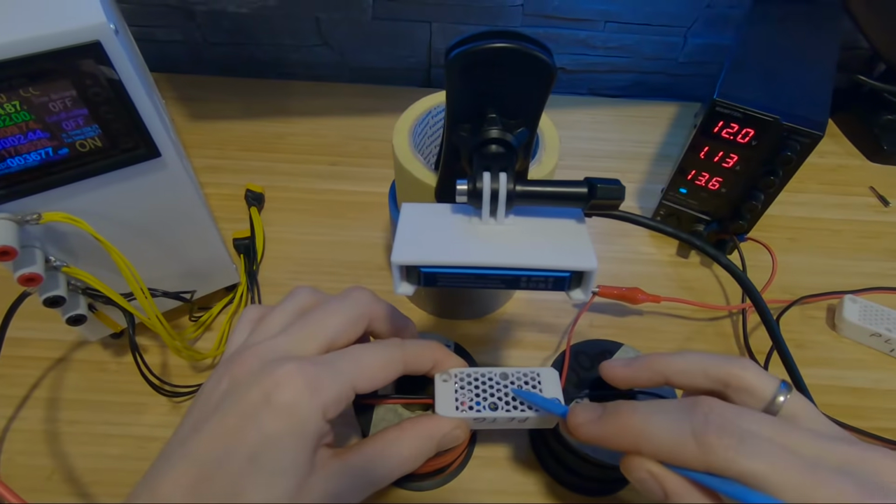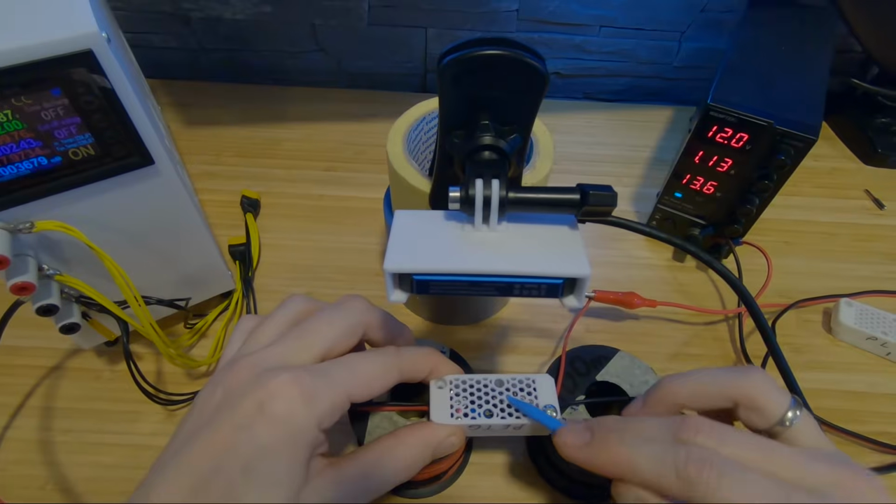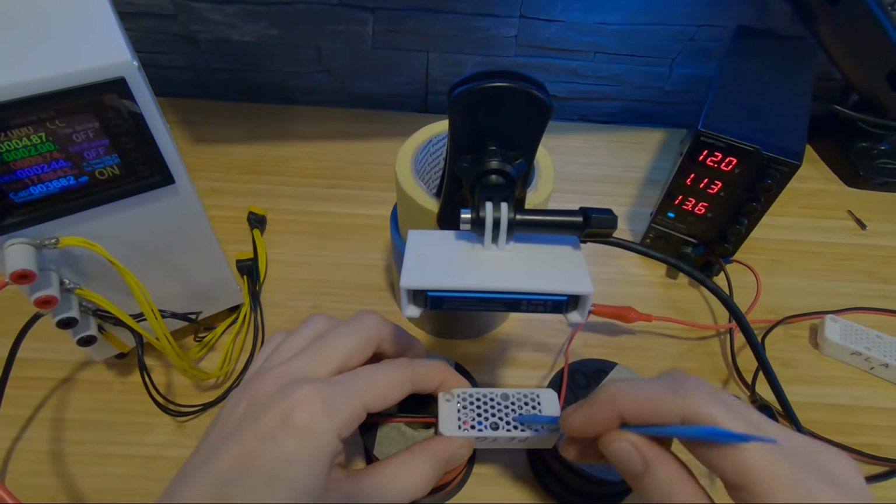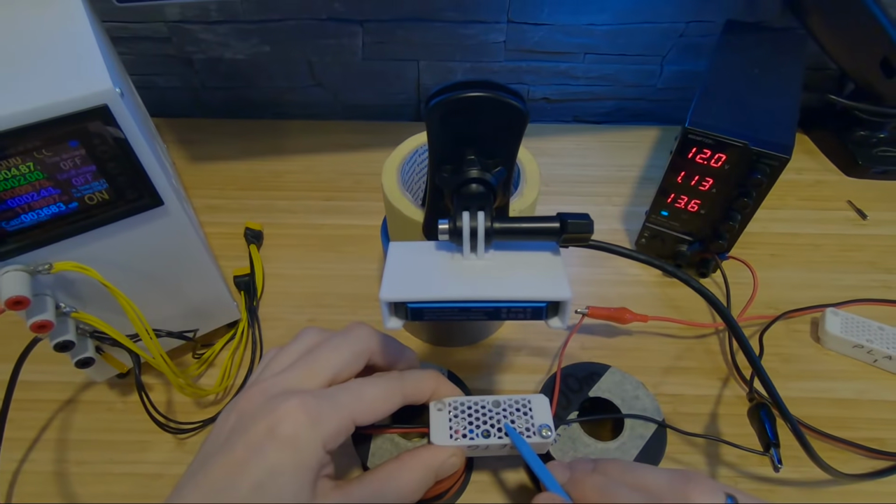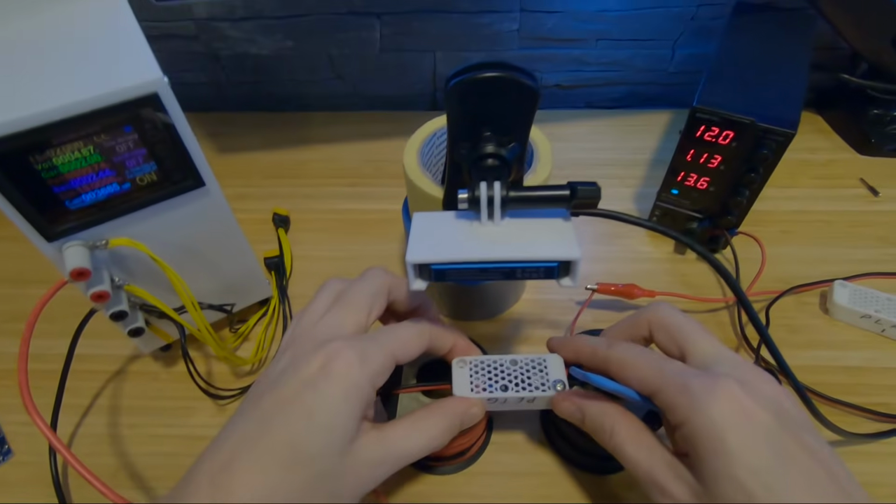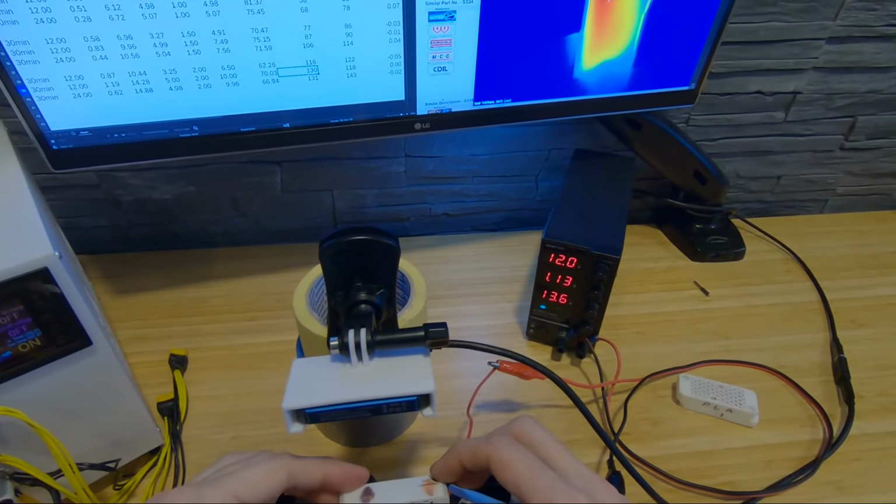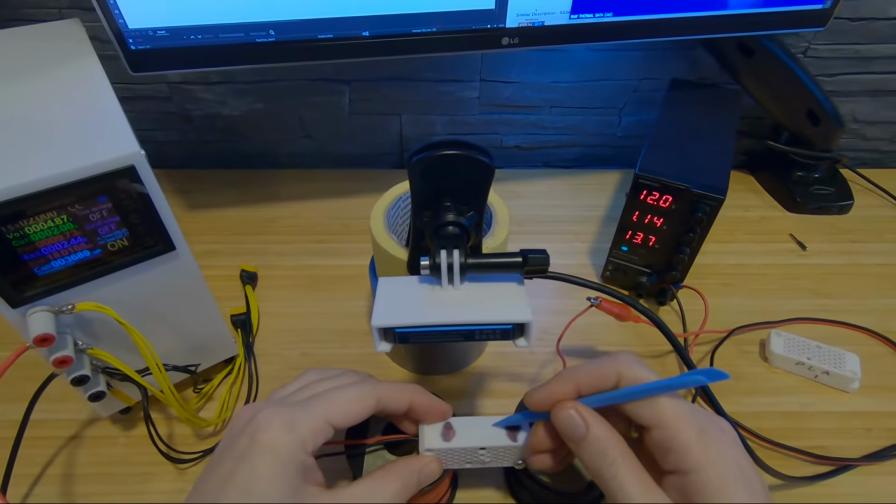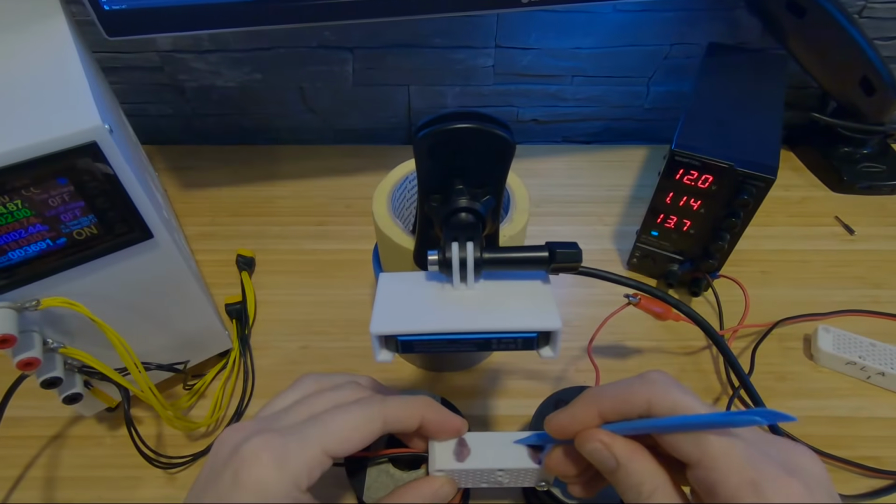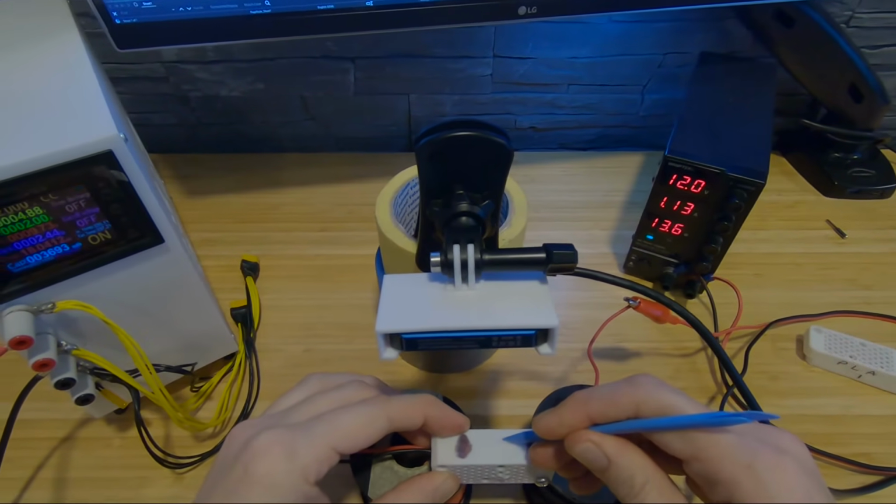Yeah, it's deforming. And how is this side? 78 degrees. Yeah, it's soft. Damn.